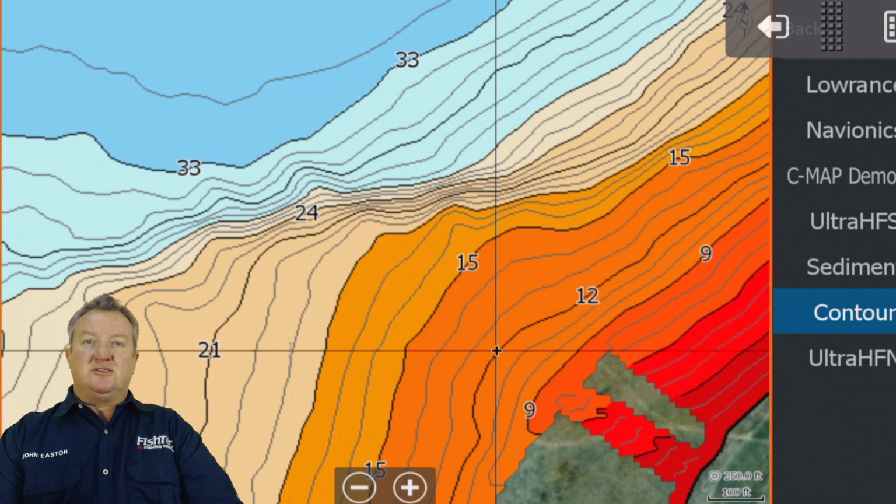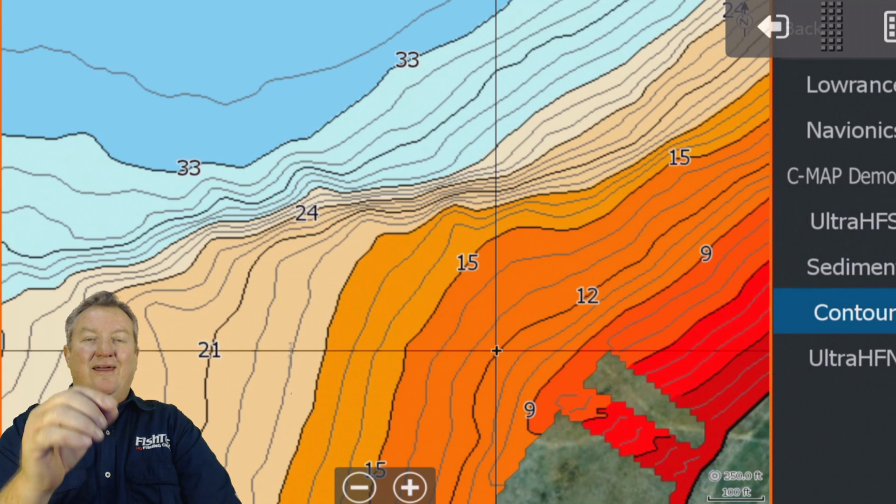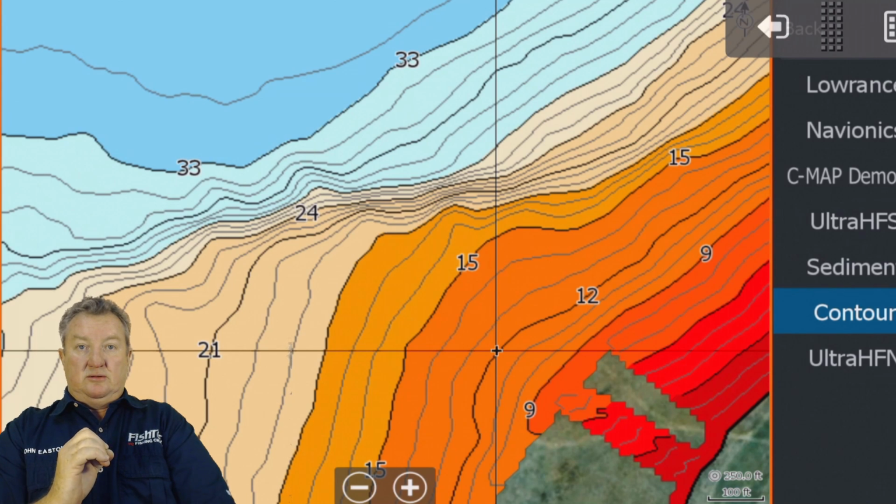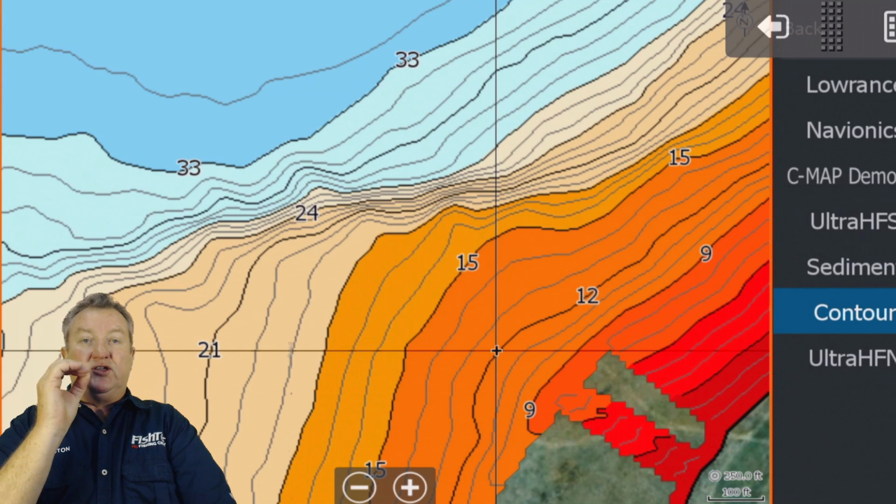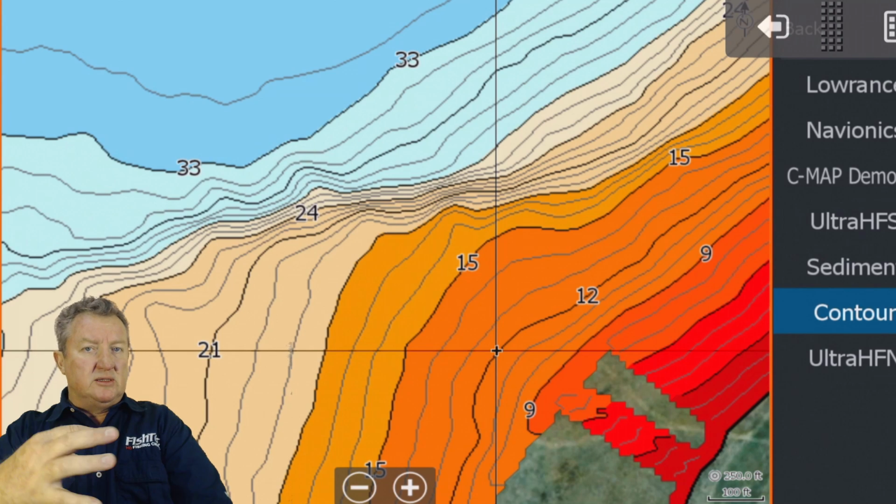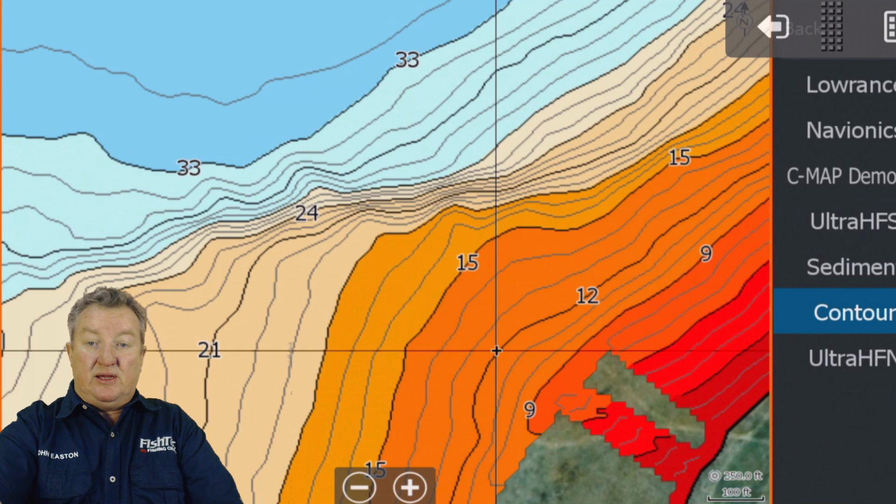So we split it down the middle to north and south. But let's have a look if the sediment chart gave us enough information to identify this key area. Remember, there's rocks, there's an old building there, and then of course there's the big ledge. So let's pop into sediment.